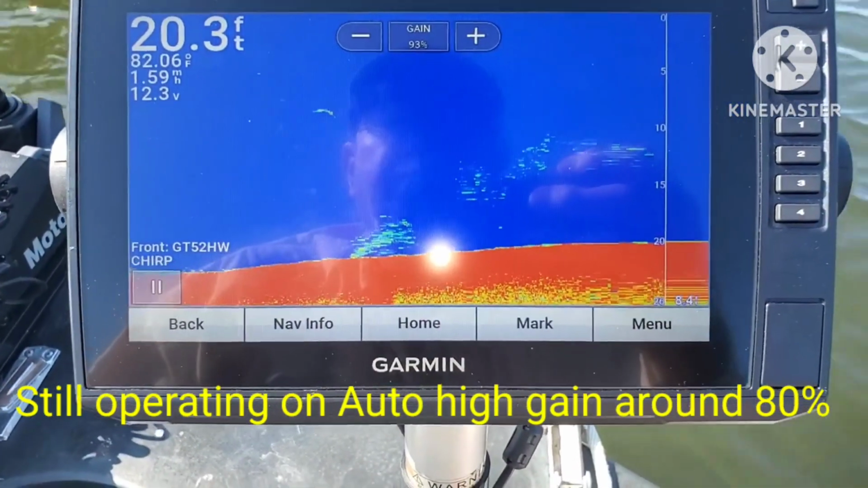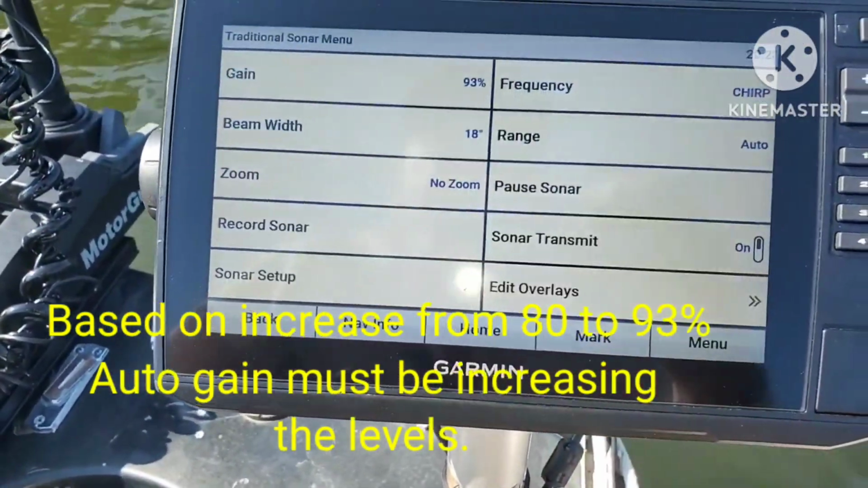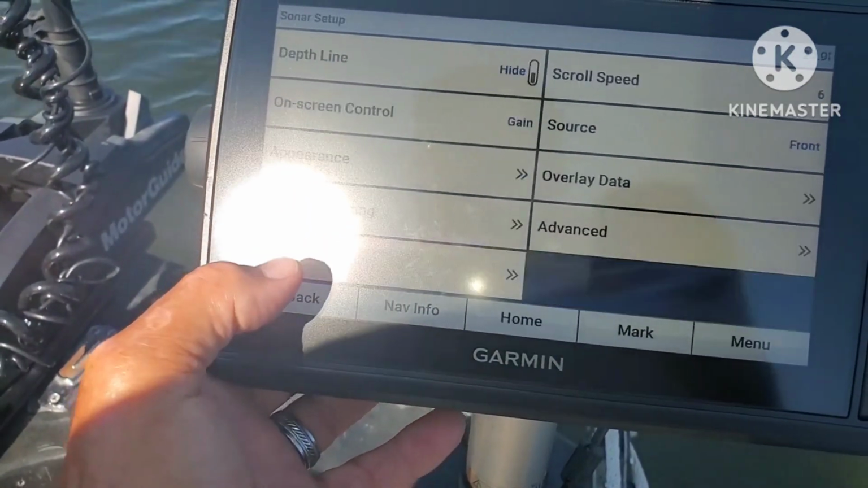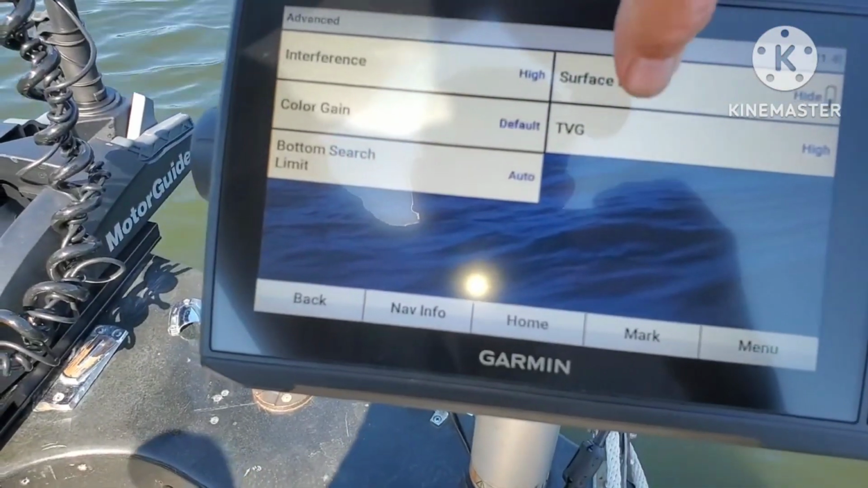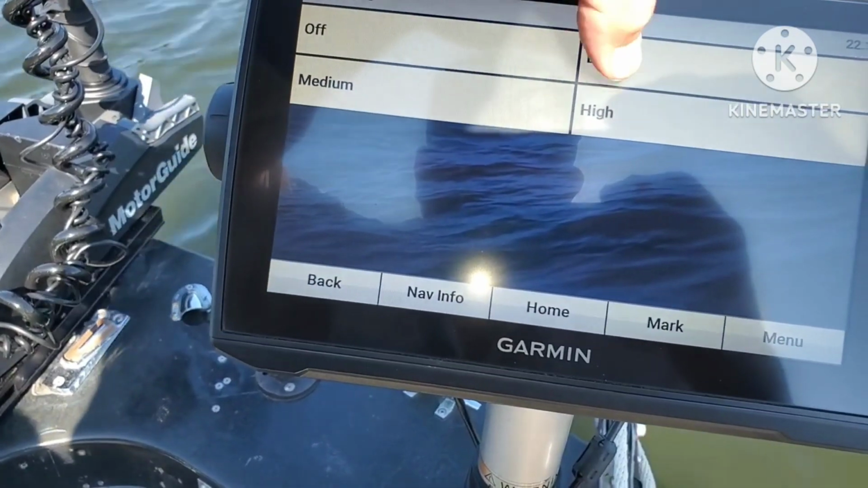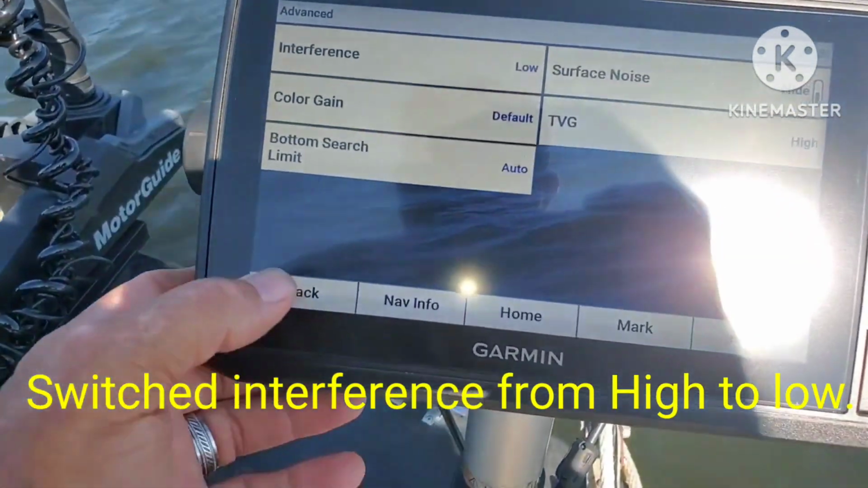Gain is currently at 90%. So let's try making some other changes just to see if the interference levels can be adjusted to low and see what happens.